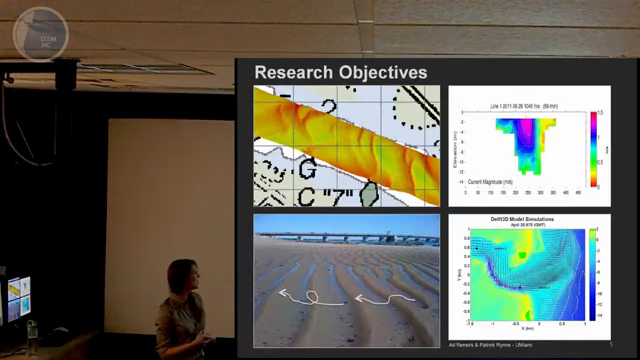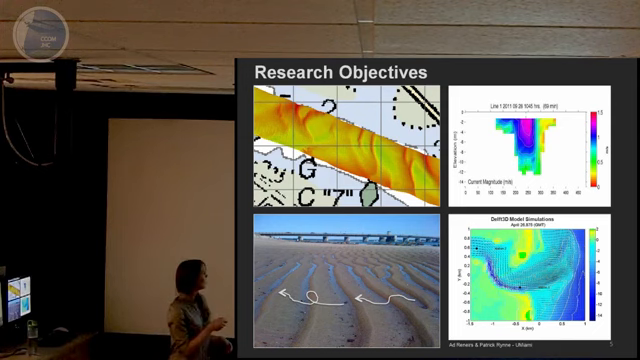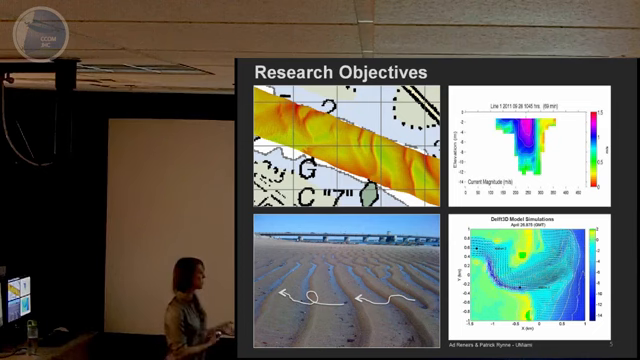So that leads me into my research objectives. Our first objective was to map the seafloor in the navigation channel and measure the bedforms that are in the inlet. And once we were able to measure the bedforms, we were able to calculate migration rates. Our second objective was to look at the current structure. So how are the tidal flows actually moving the currents through the inlet?